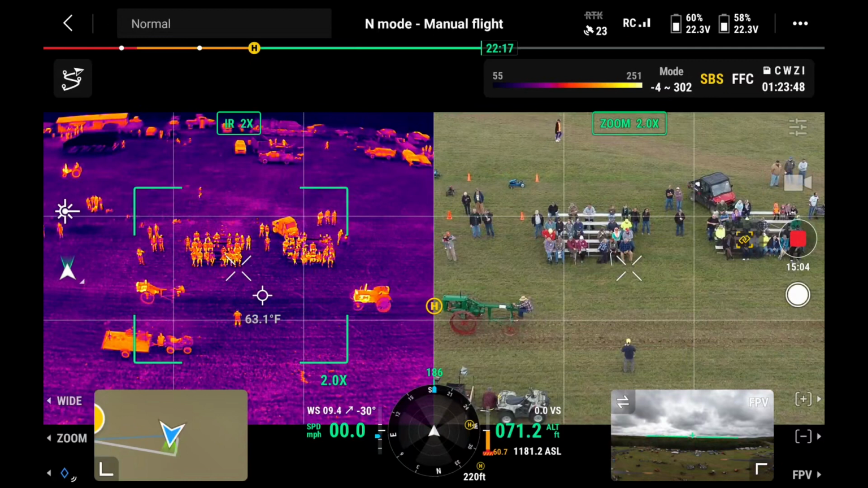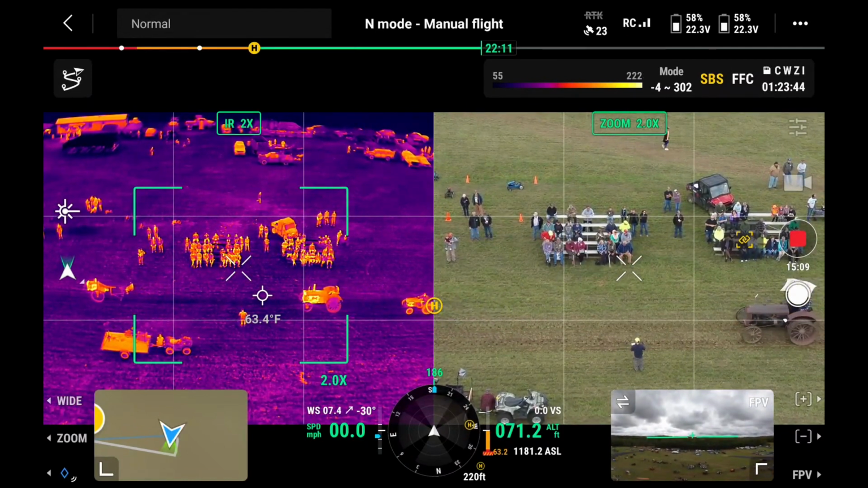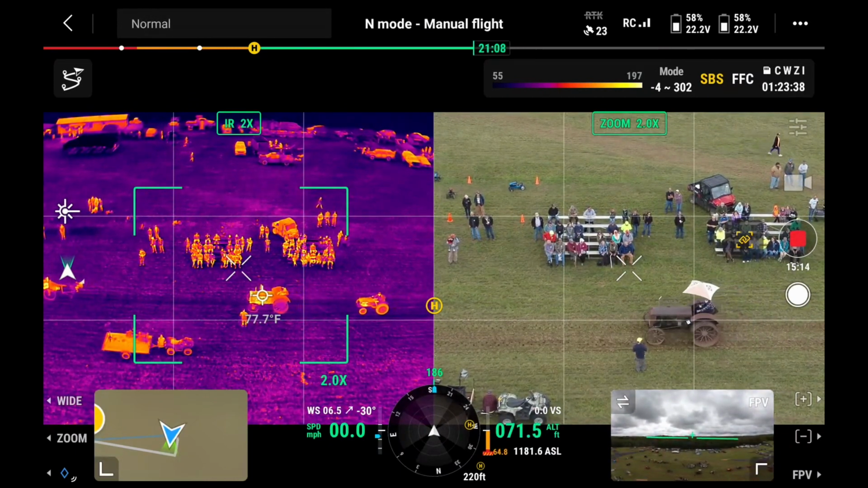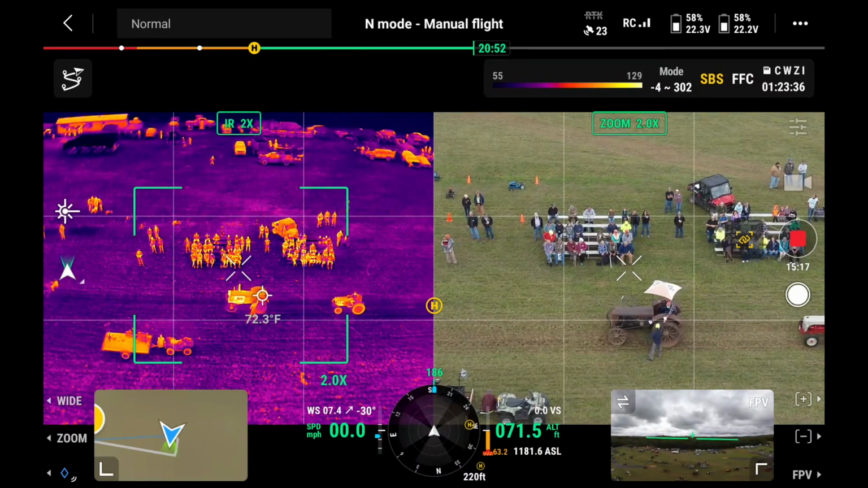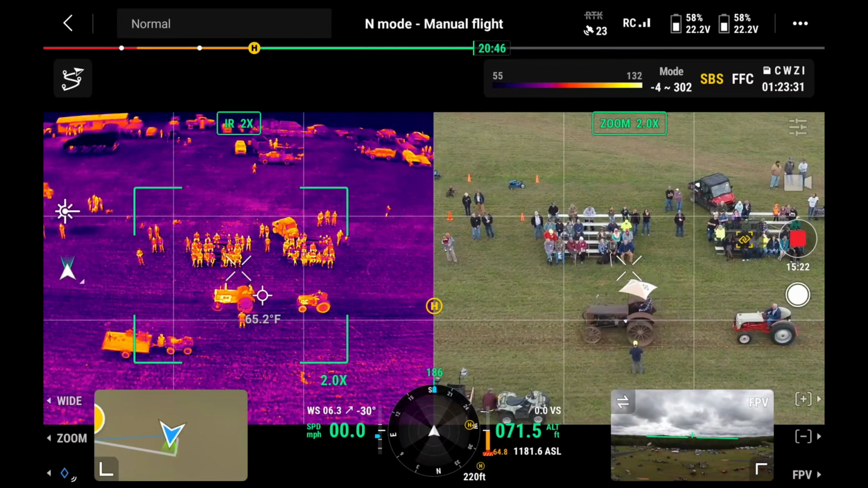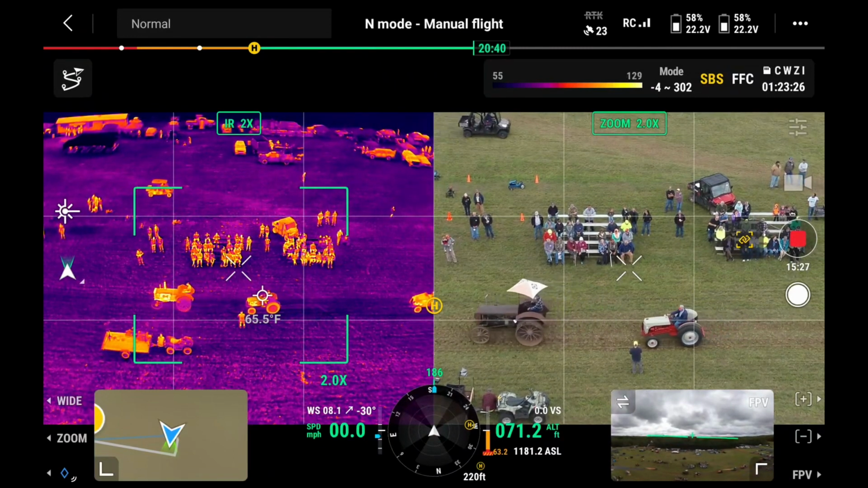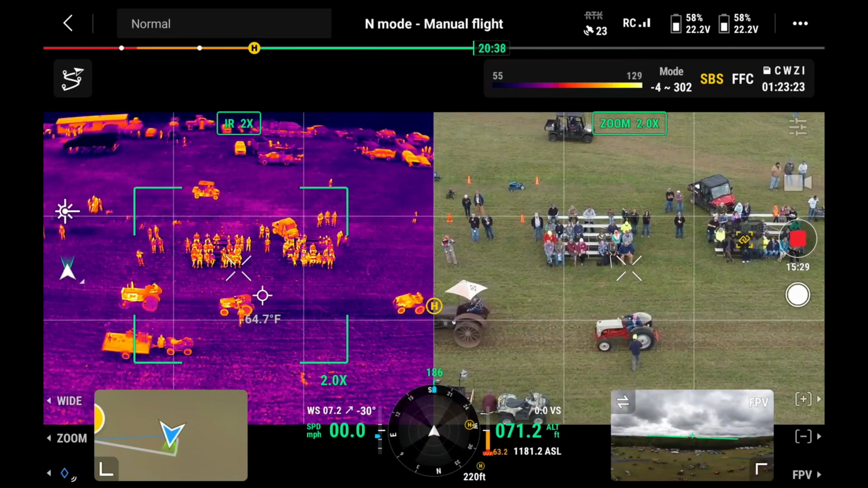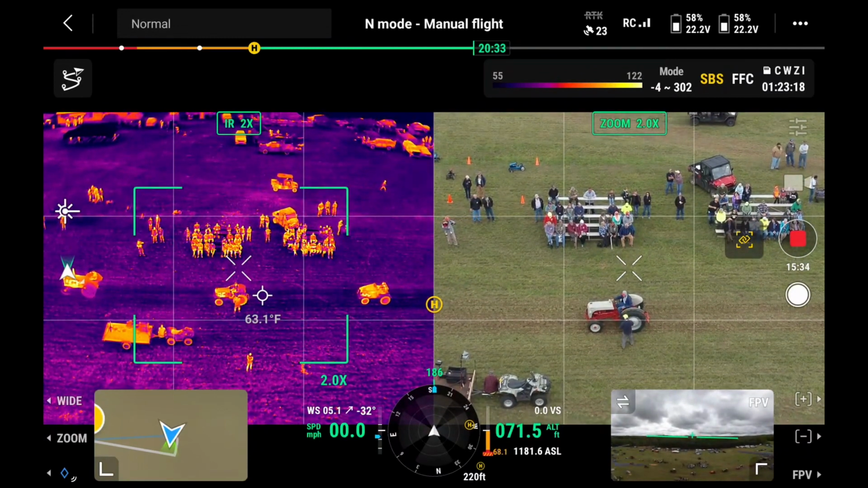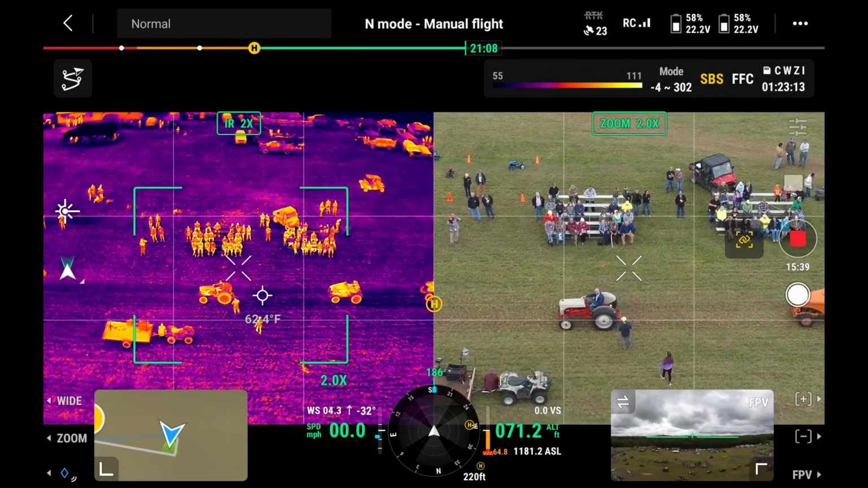Hopefully we get to play in the field a little bit this afternoon with some of these. Here we got Robert Swanson driving a 1927 Allis Chalmers 2035. It's Jacob's tractor also. Tom Stipetich driving his 1952 Ford 8N. Nice looking tractor.